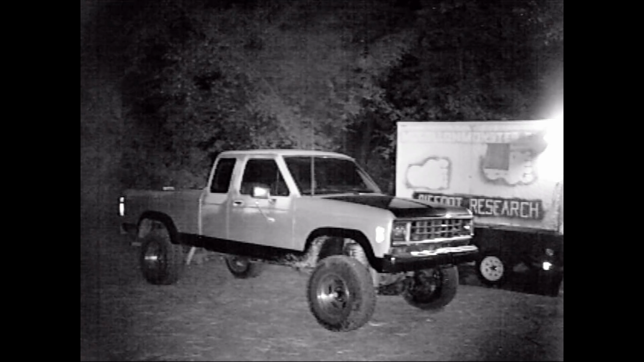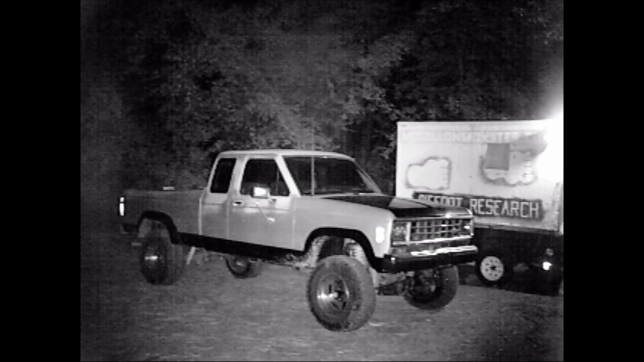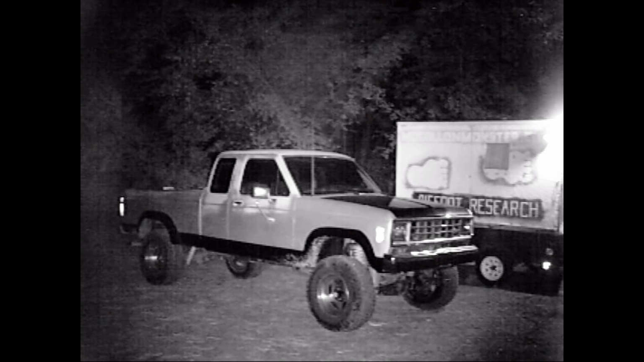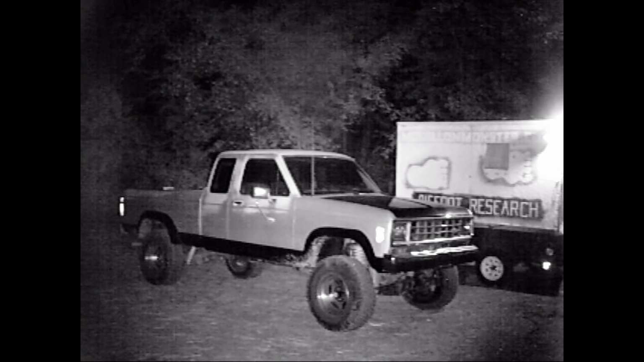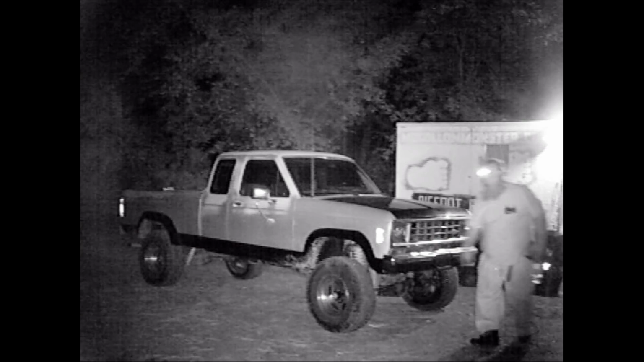However, what's happening here is we just got back from a night run. I checked the ground for footprints, if anybody had been in camp, and then you can see the light on inside the trailer. So we're getting ready to go inside.